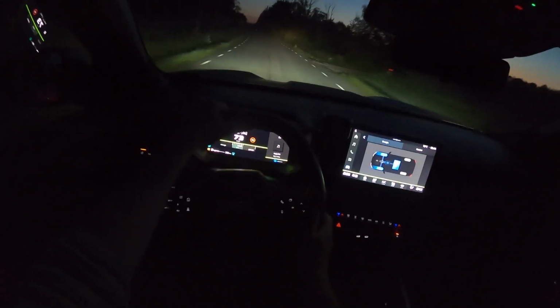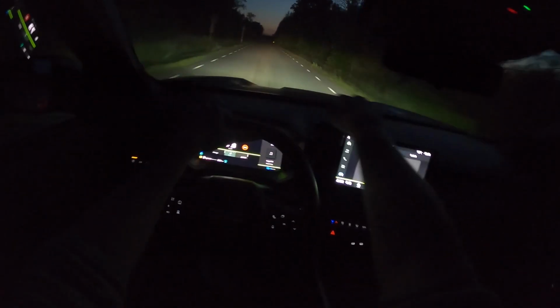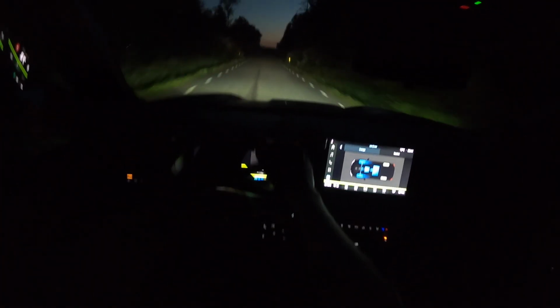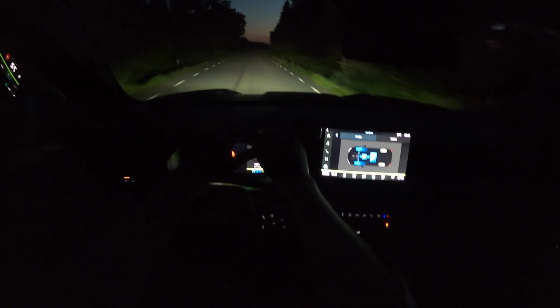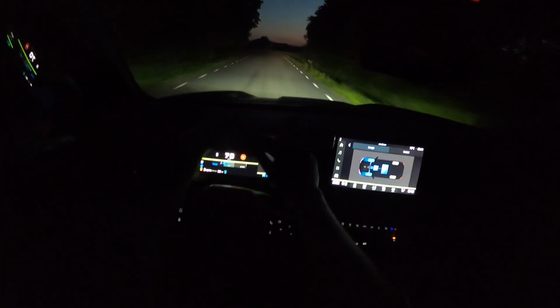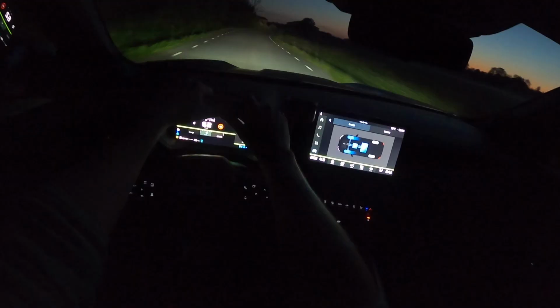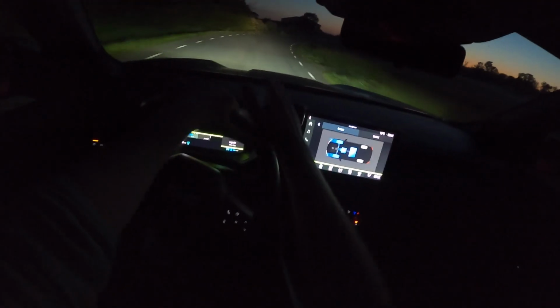And the best part is this hood. It also feels really expensive. I remember when I drove the Porsche Panamera, the first gen, it also had this massive hood in front of you.